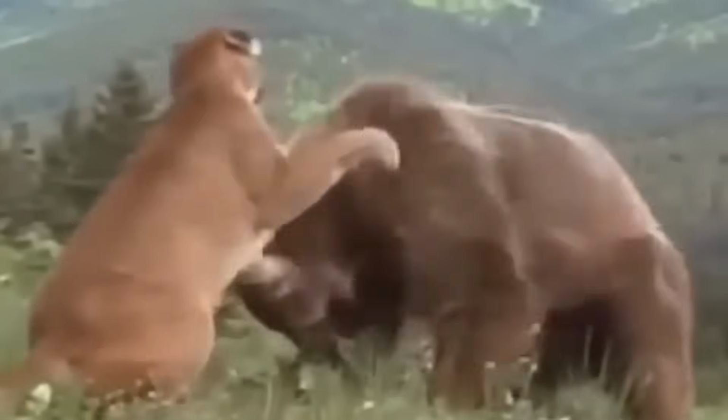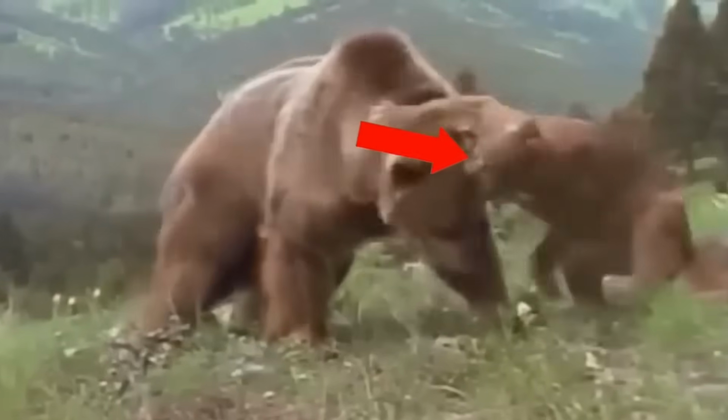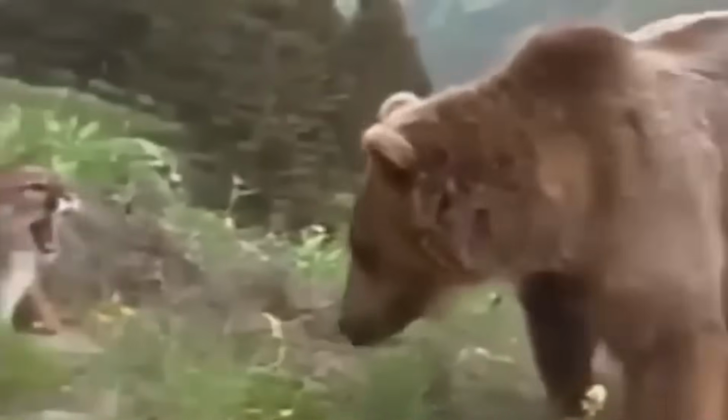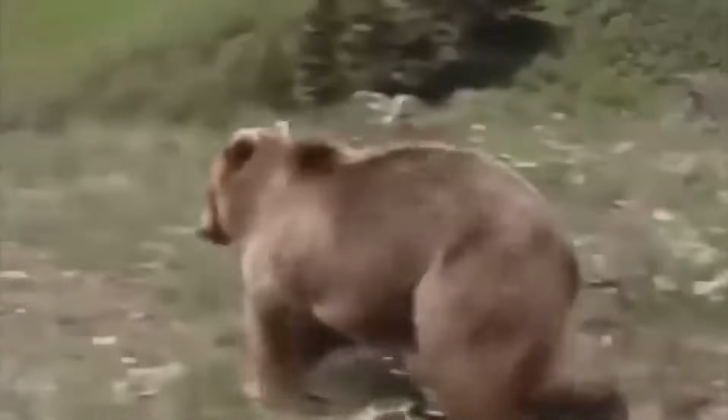The bear, not ready to give up, scuffled hard, but then came a strong bite on one of its ears, which proved to be a signal for the bear to move back. And though the cougar follows it, the grizzly outruns her and goes back into the jungle.